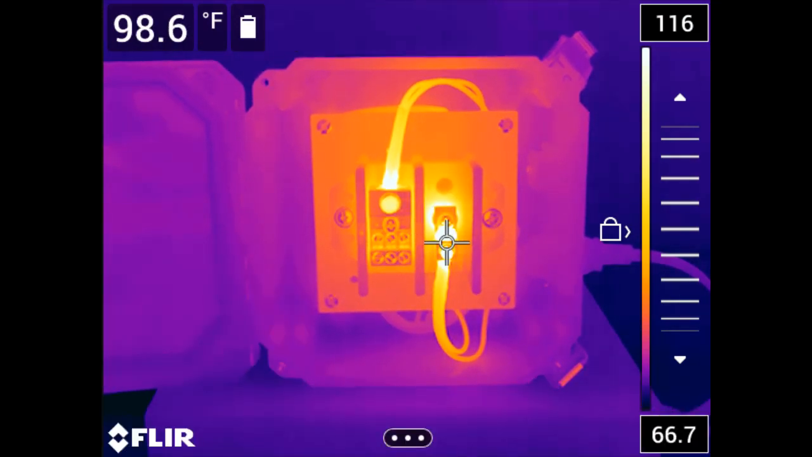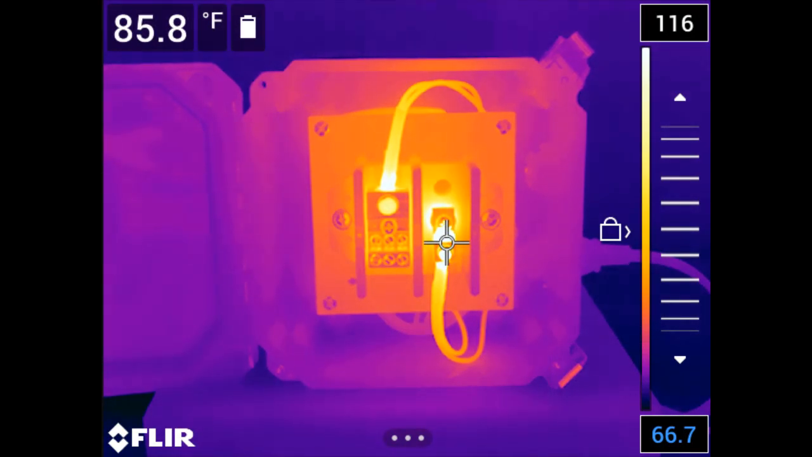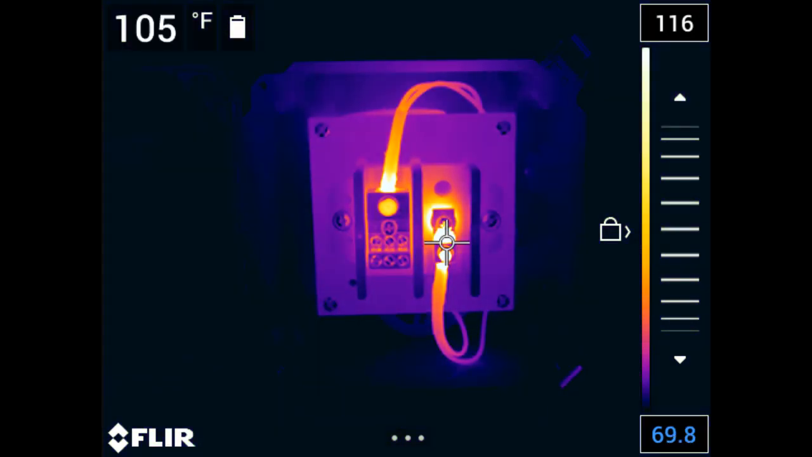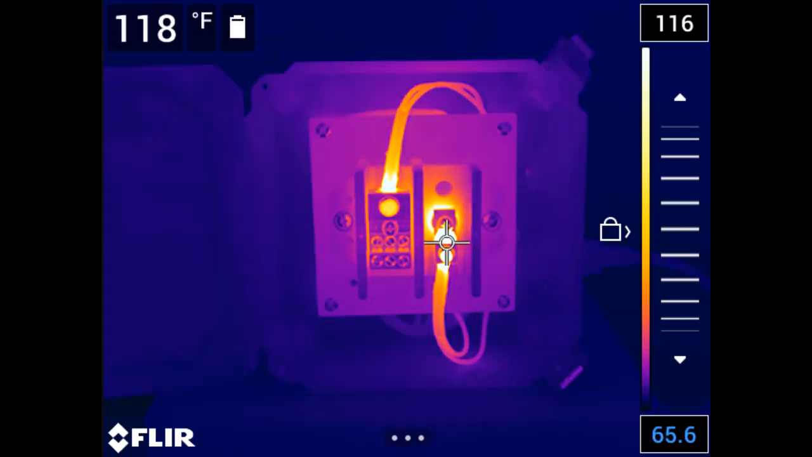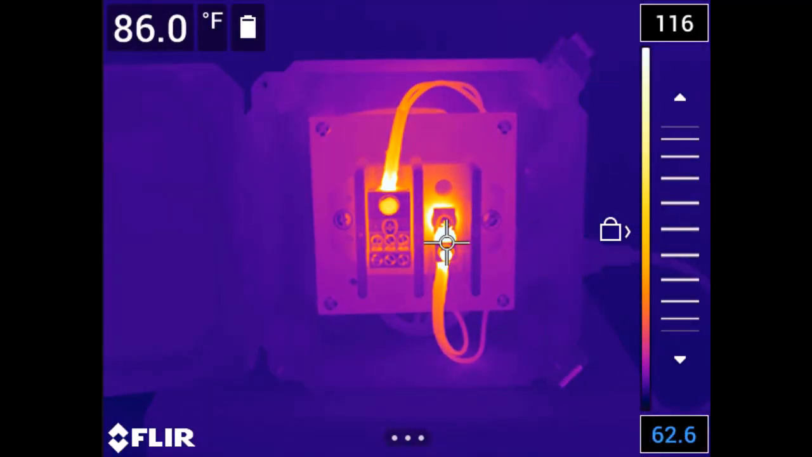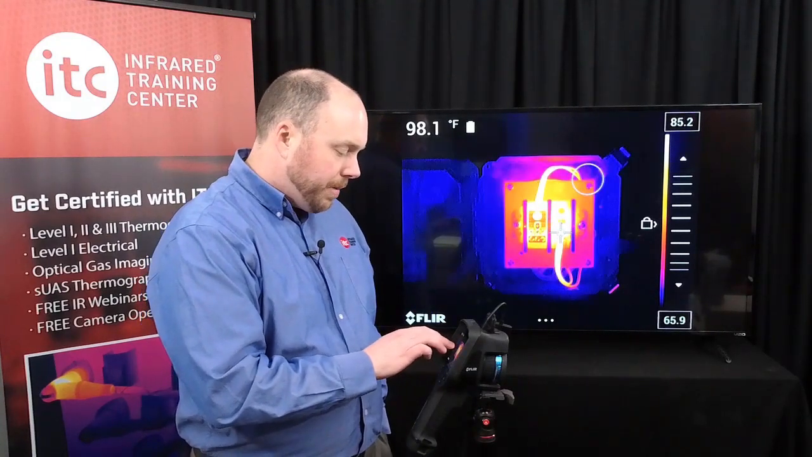Press the navigation pad left or right to pick either the top or bottom number on the temperature scale. The selected number will turn blue. At this point, pushing up or down on the navigation pad will change the value of the number. Bring the numbers closer together to narrow the span and increase contrast, or push them further apart to widen the span and decrease thermal contrast. While in manual mode, there's also a tap auto adjust option where you can automatically change the scale just by touching the image.